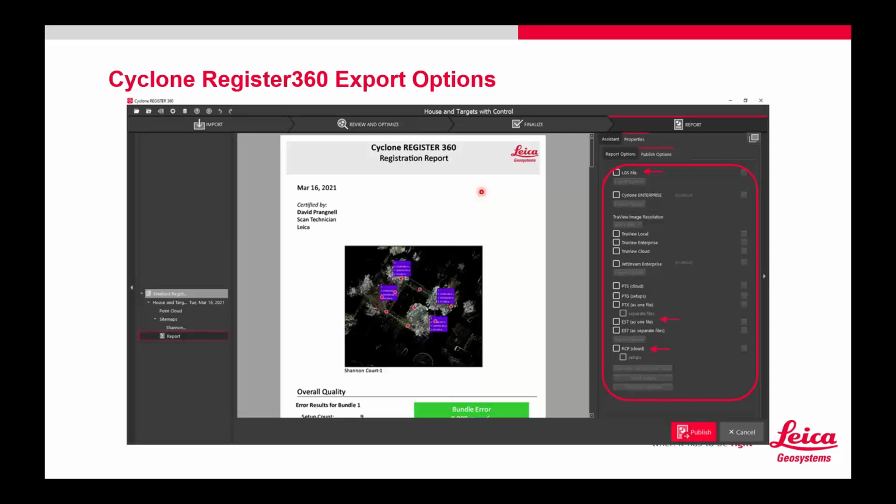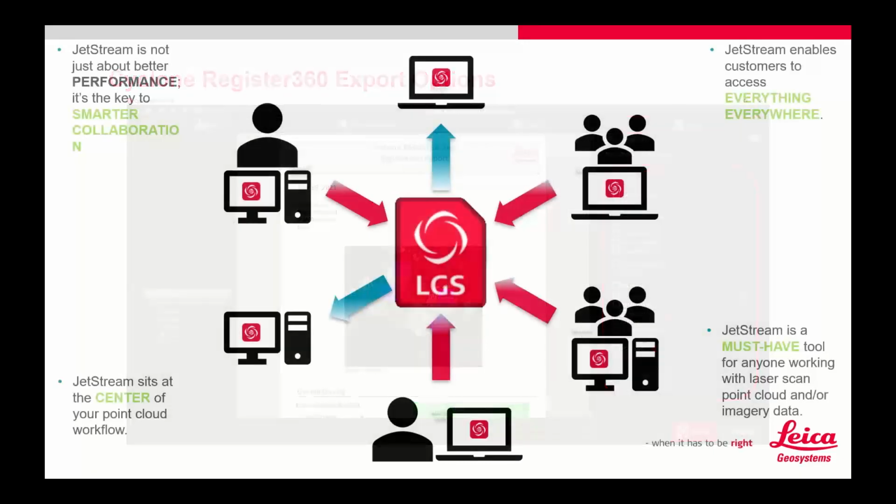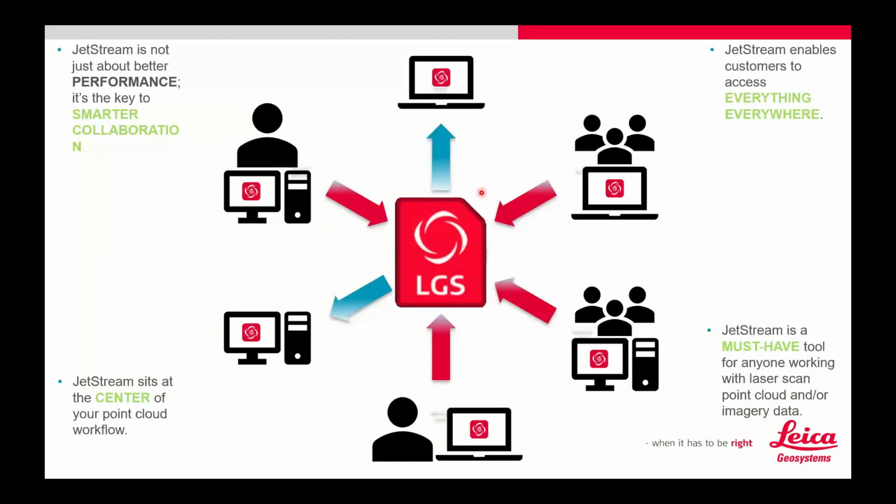RCP is an Autodesk file type that I think almost all Autodesk products can accept to bring cloud data in. The LGS file is a Leica proprietary file type. So this file type can go to, I should say, all. It goes to basically all Leica software programs that deal with point clouds.